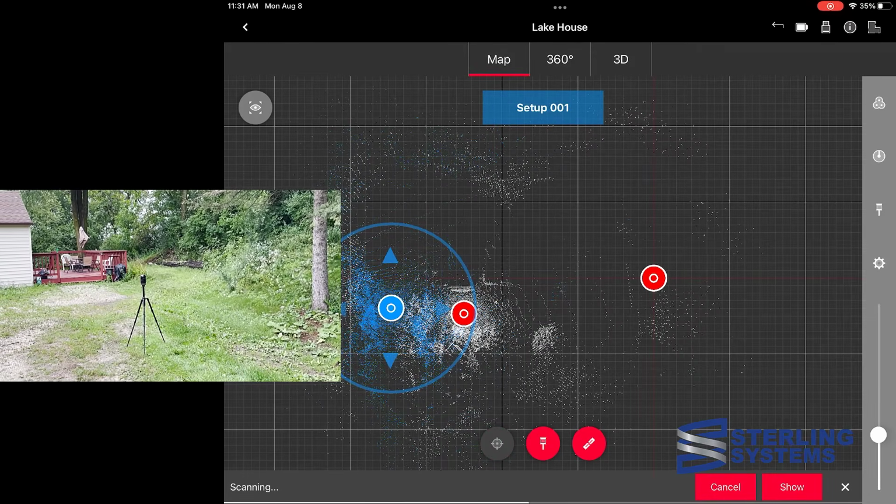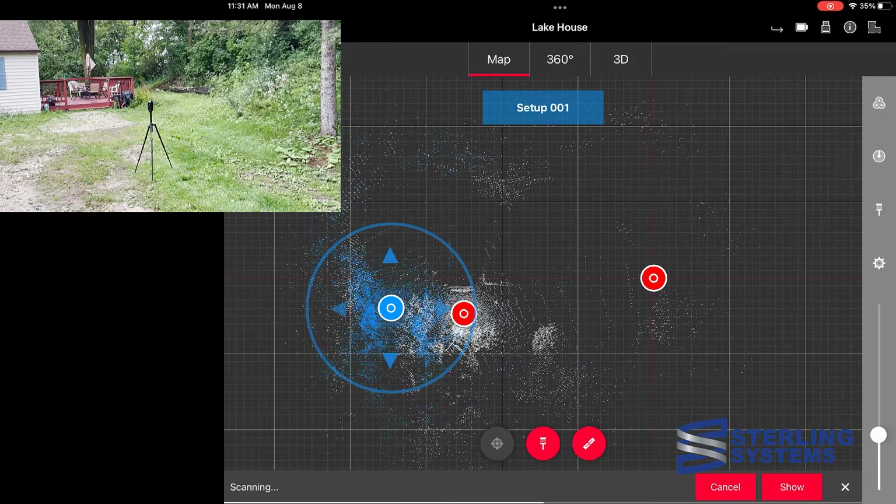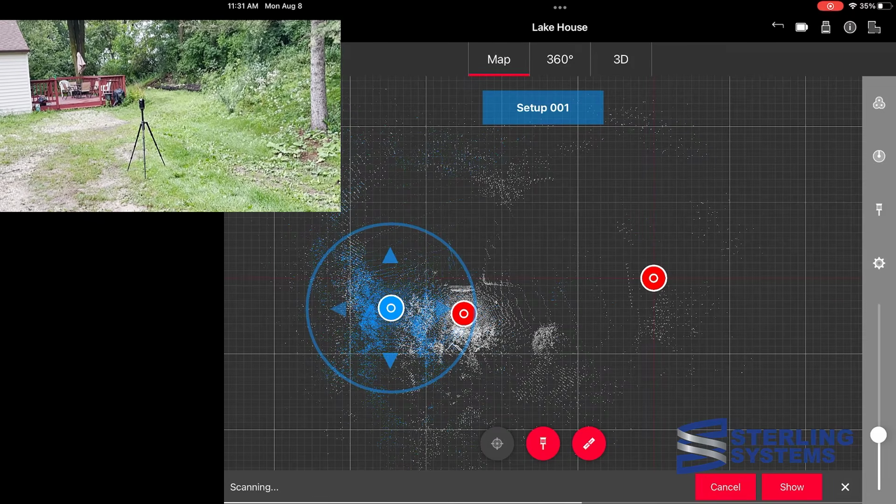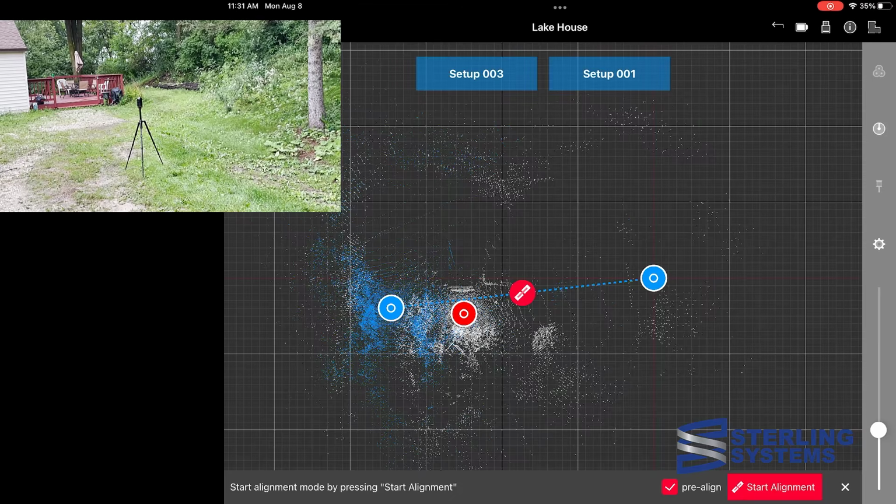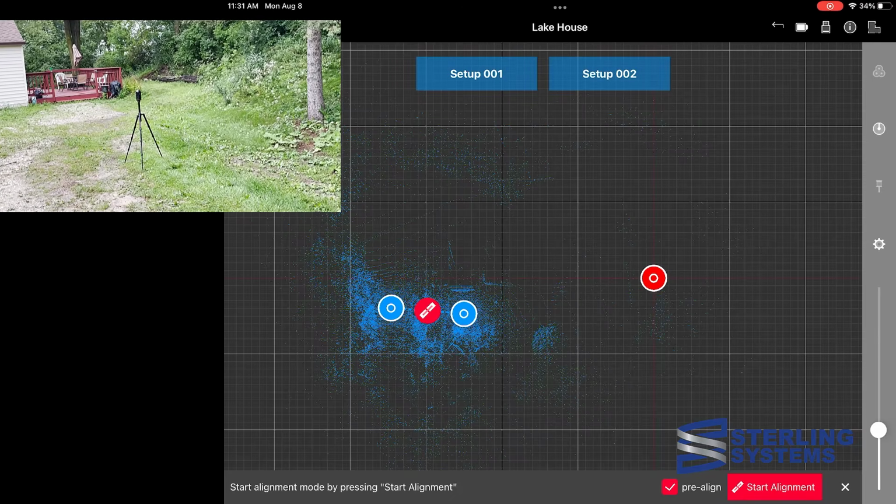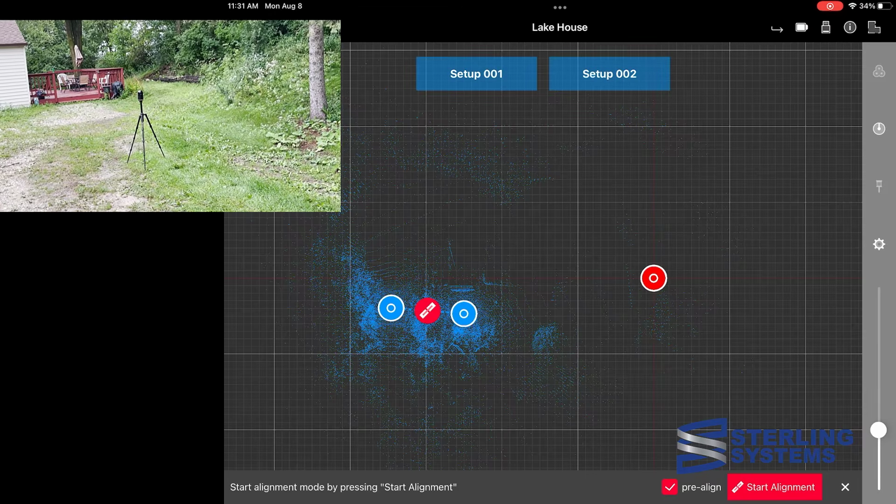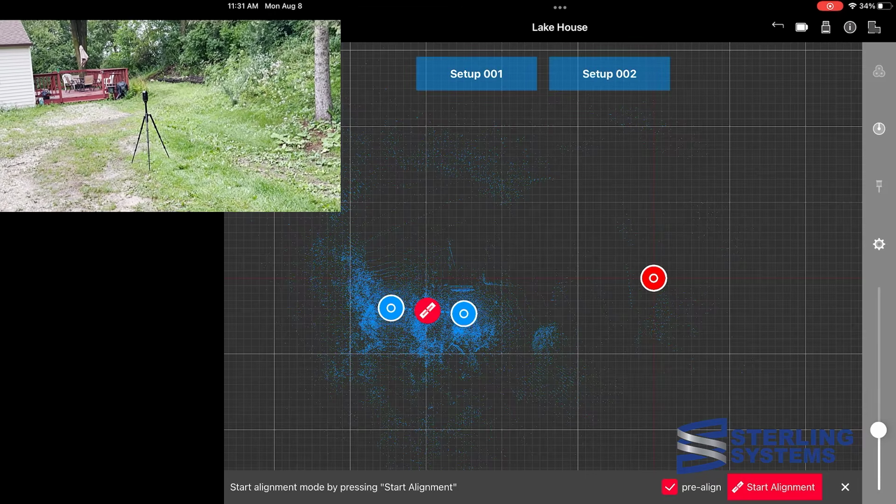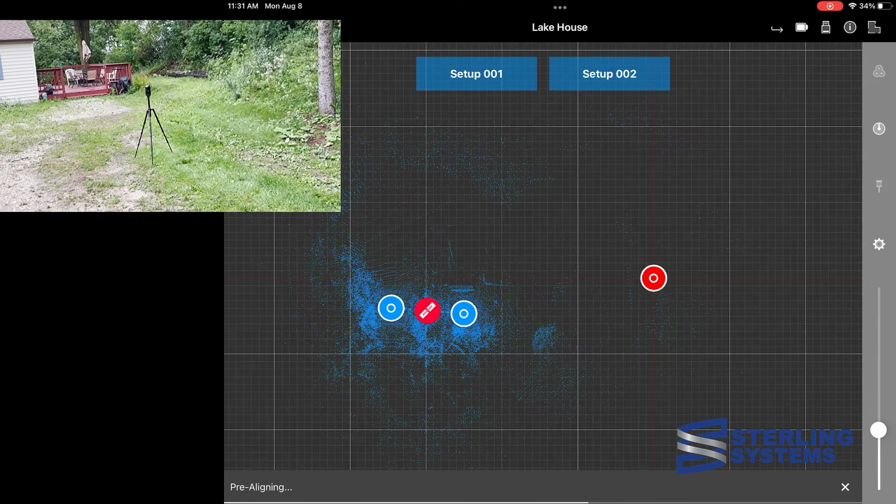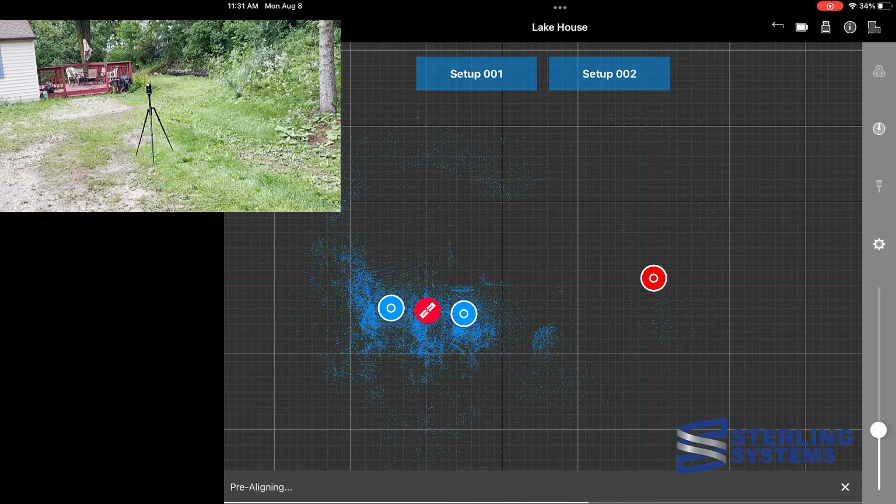Third scan has now come in, and it's time to start creating constraints between some of the different scans. So what we'll do is we'll go down and select Start Alignment and pick our second setup that we want to align. And it's going to pre-align it for us.